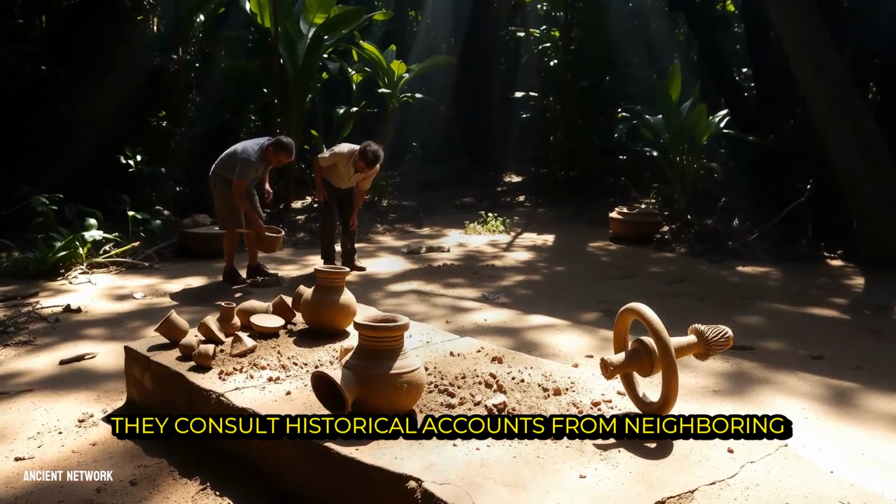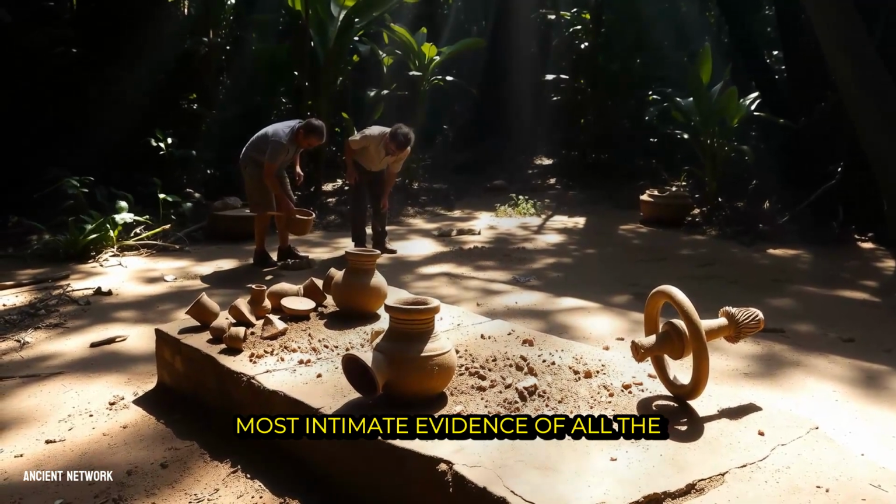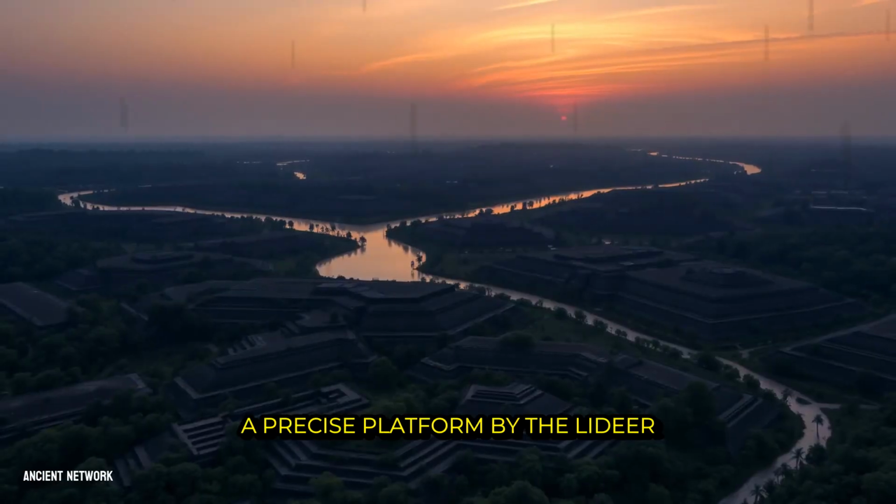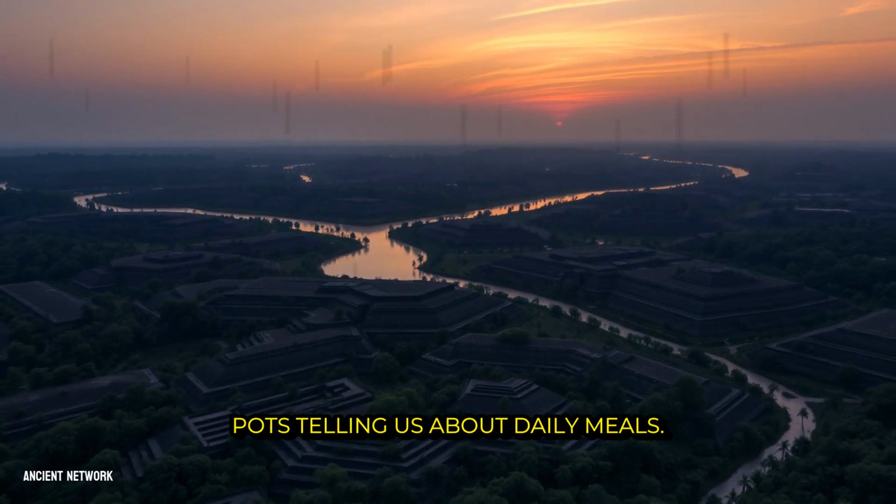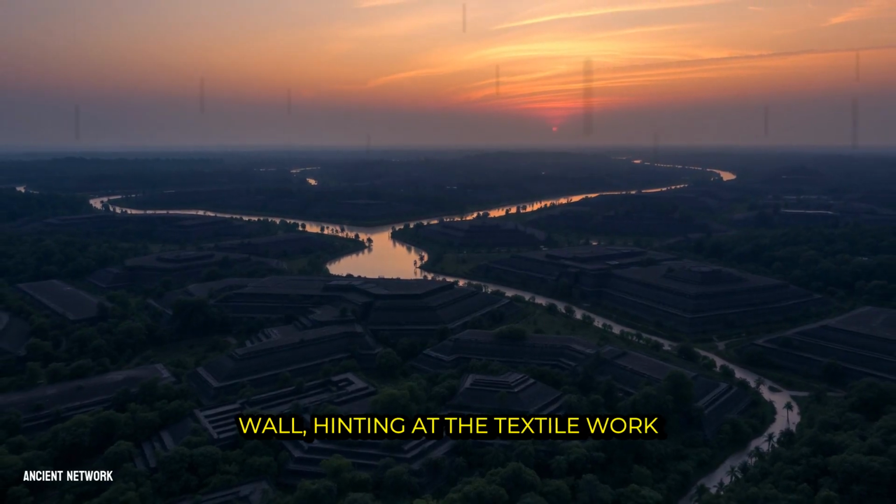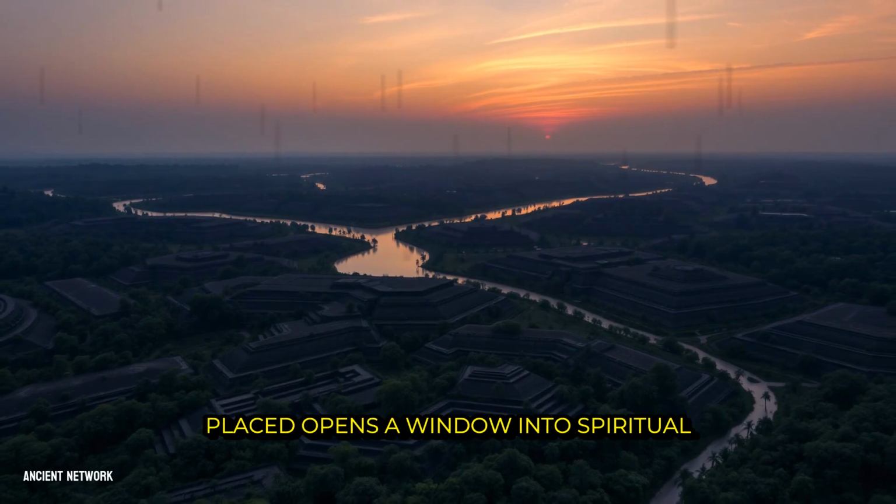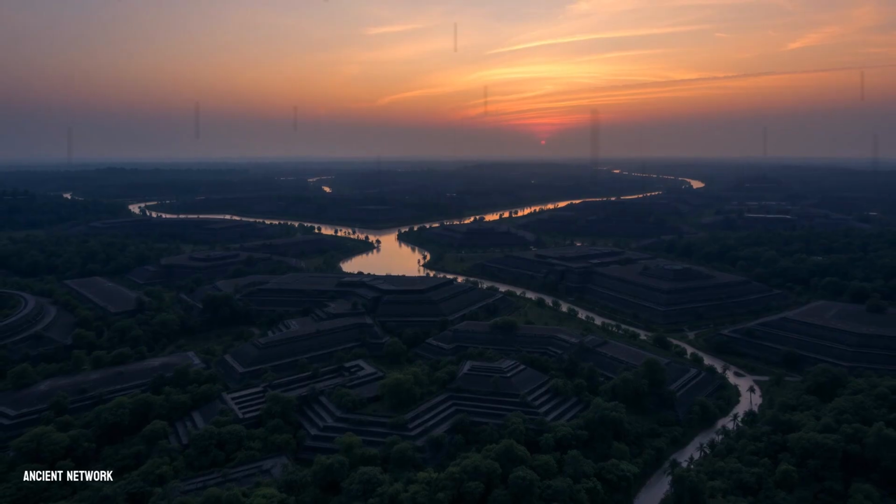They consult historical accounts from neighboring regions, and they turn to the most intimate evidence of all, the objects left behind. A ground truthing team, guided to a precise platform by the LiDAR map, might uncover fragments of cooking pots telling us about daily meals. They might find a broken spindle whorl, hinting at the textile work that occupied hands in the quiet hours. A cache of ceremonial figurines, carefully placed, opens a window into spiritual beliefs and ritual practice.